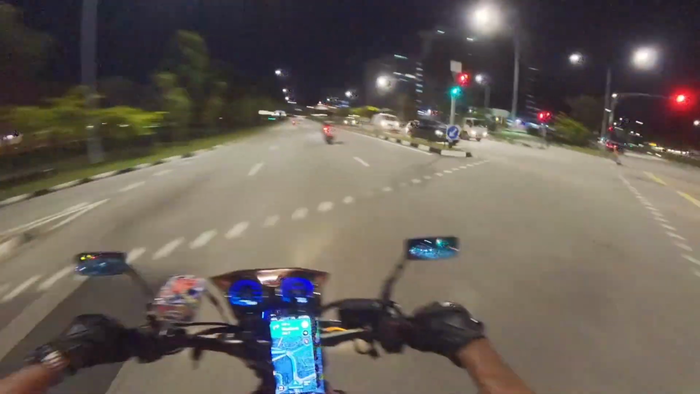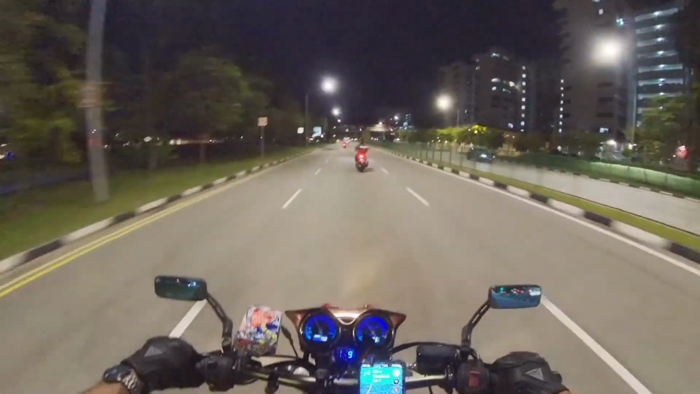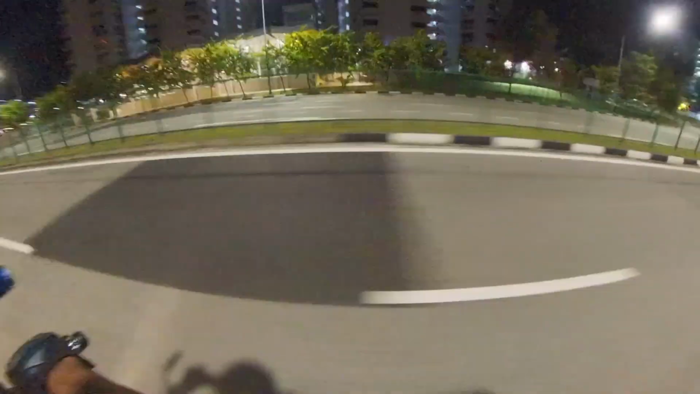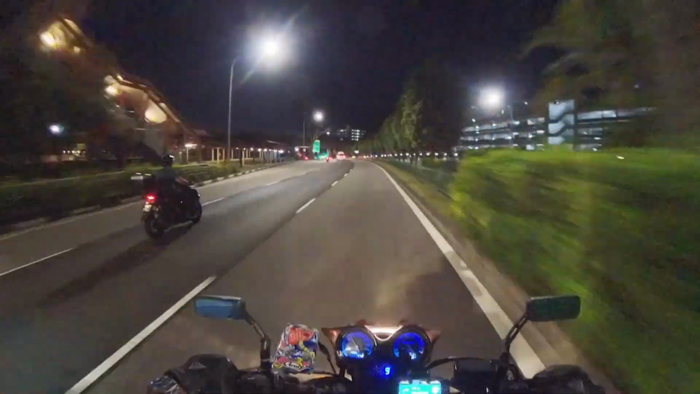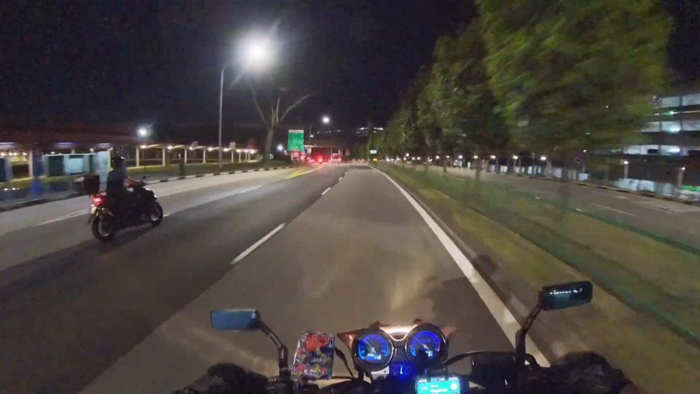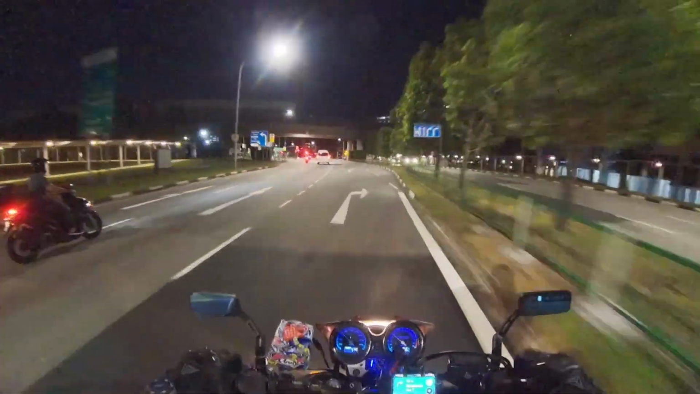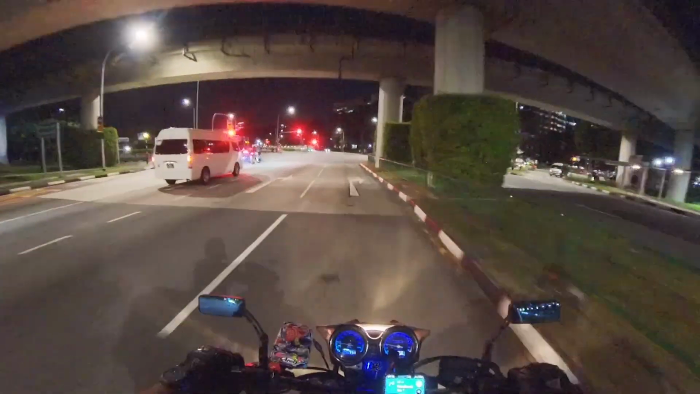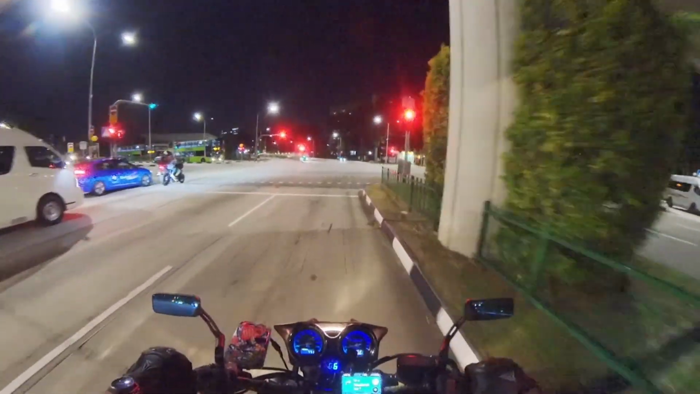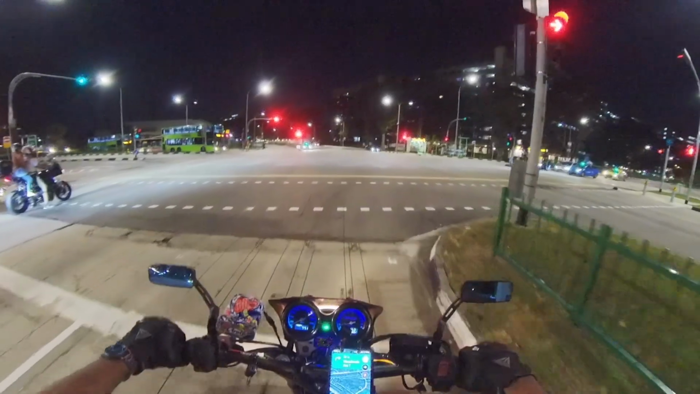So I would highly recommend the CB400. You can either get the Spec 3 or the Revo version. Both actually have a lot of parts that a lot of shops carry, so you will not have any issues finding parts for this bike. It's basically Singapore's workhorse.